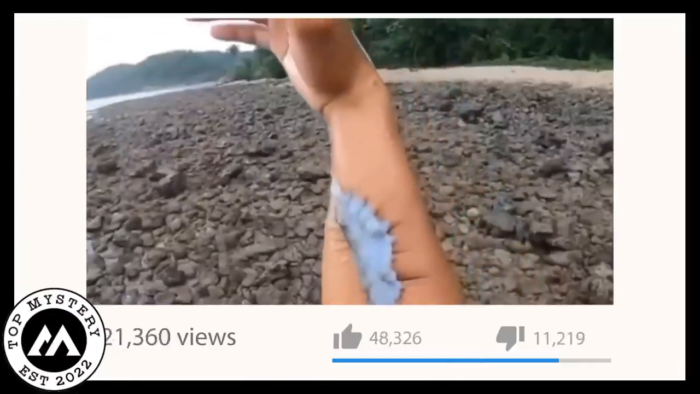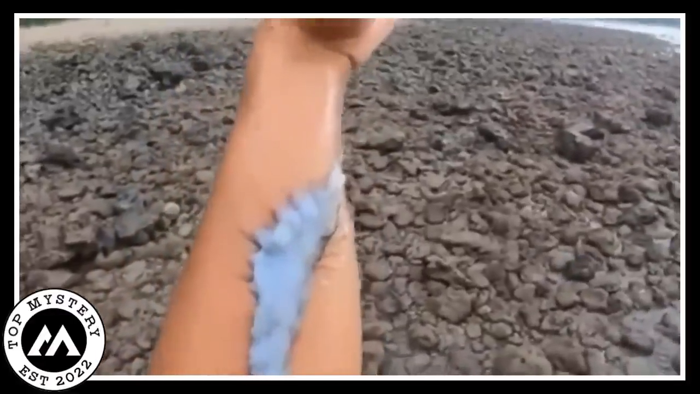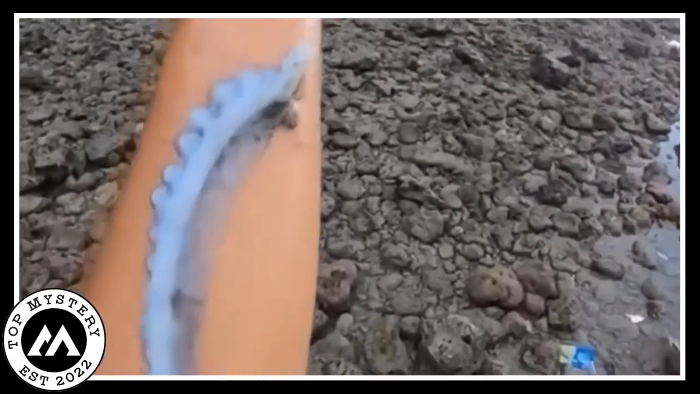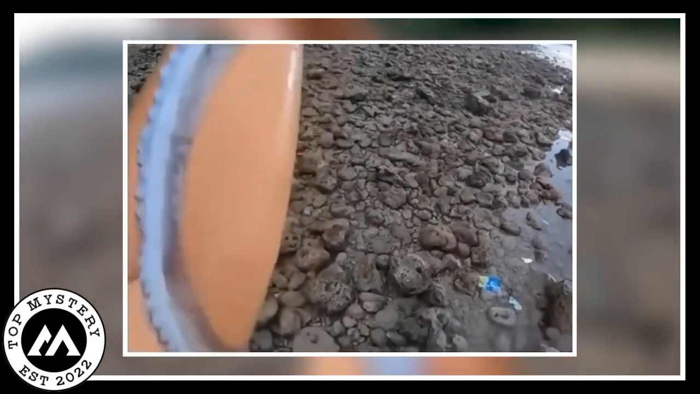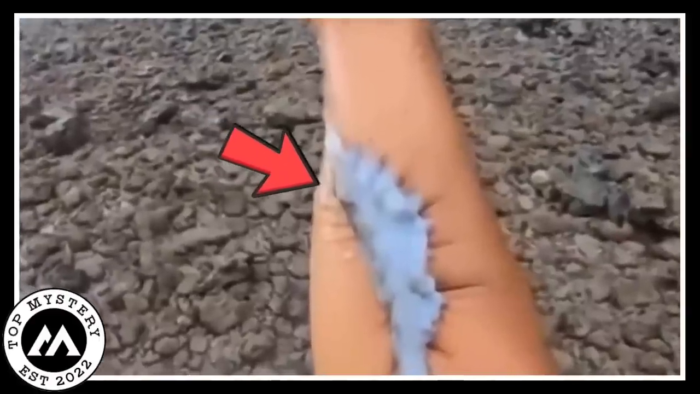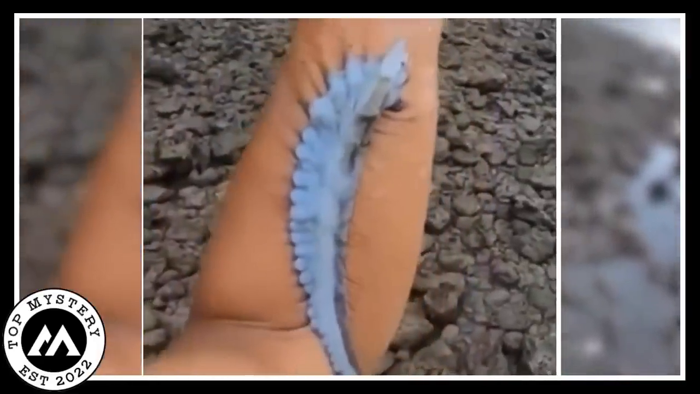People saw the video online and talked about it. They had lots of ideas about what this strange creature might be. Some thought it could be a long, snake-like sea creature from the deep ocean. Others wondered if it was a creature that had been around for a very long time. Maybe even from the time of the extinct creatures. Some even thought it might be something from another world. But even with all these ideas, nobody really knew the truth.